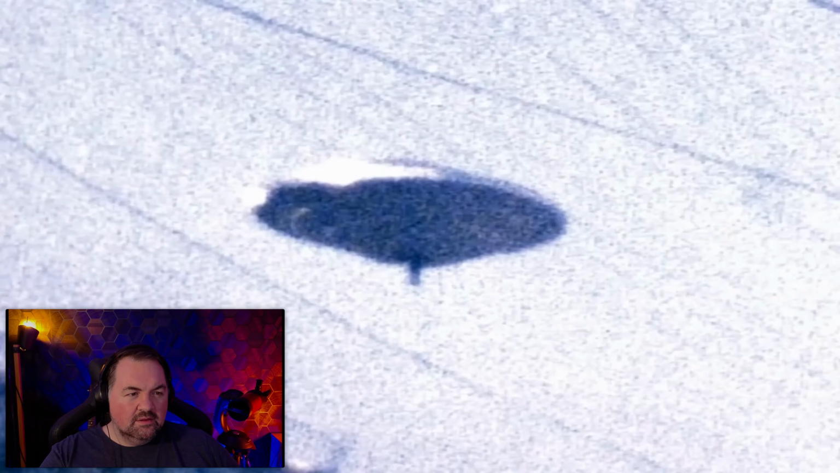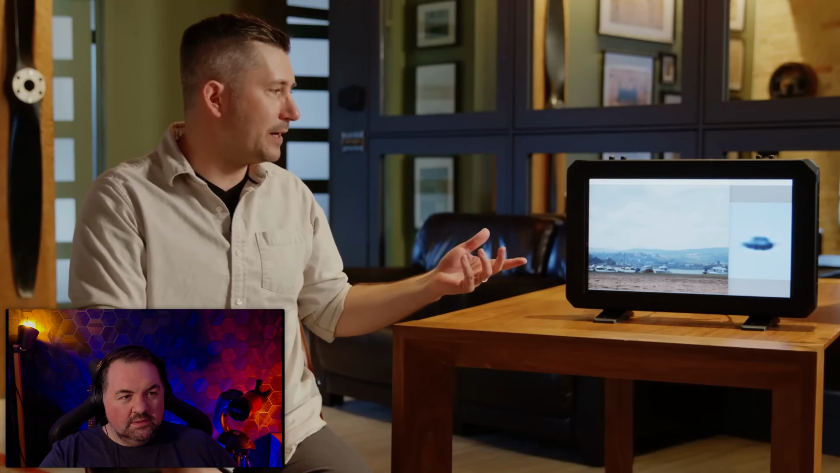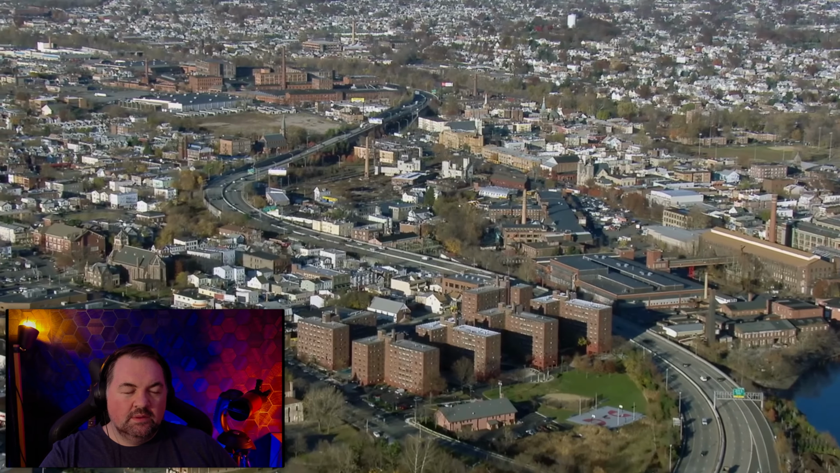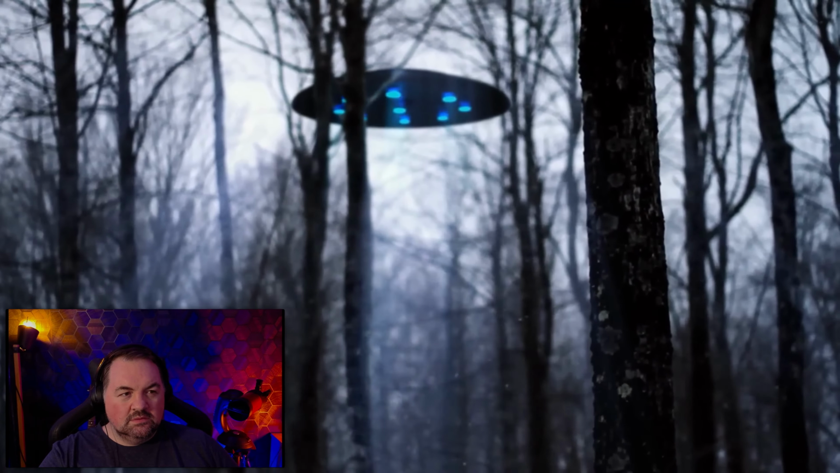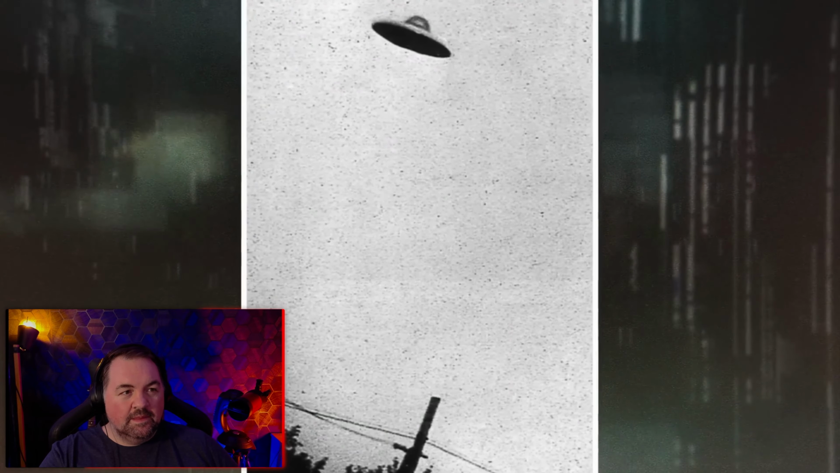Old school 1950s flying saucer. It's got the rounded bottom, it's got the dome on top. In fact, it does remind me a little bit of the famous 1952 photo of the Passaic, New Jersey UFO. In July 1952, George Stock and a friend were near Stock's home when they spotted a strange craft approaching. Stock said the object eerily made no sound, came to a complete stop, and floated about 200 feet above them. In fact, Stock said it was so close he could have shot it down with a rifle, but instead, he shot it with his camera.